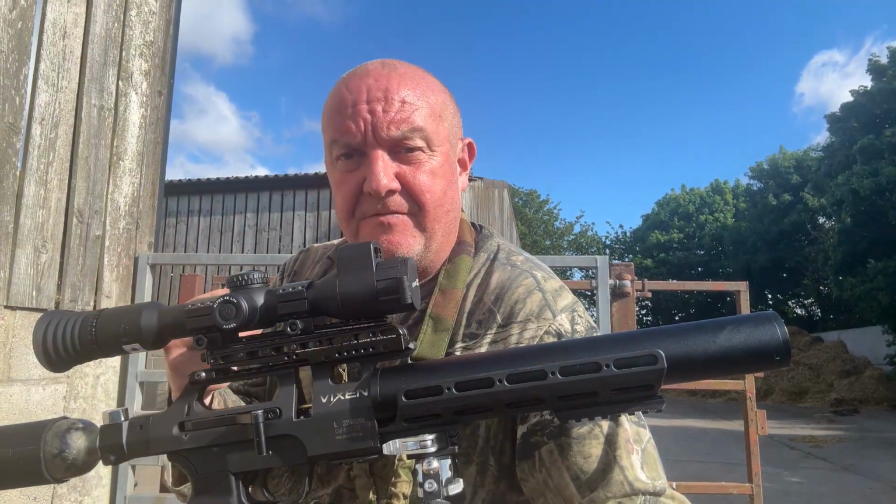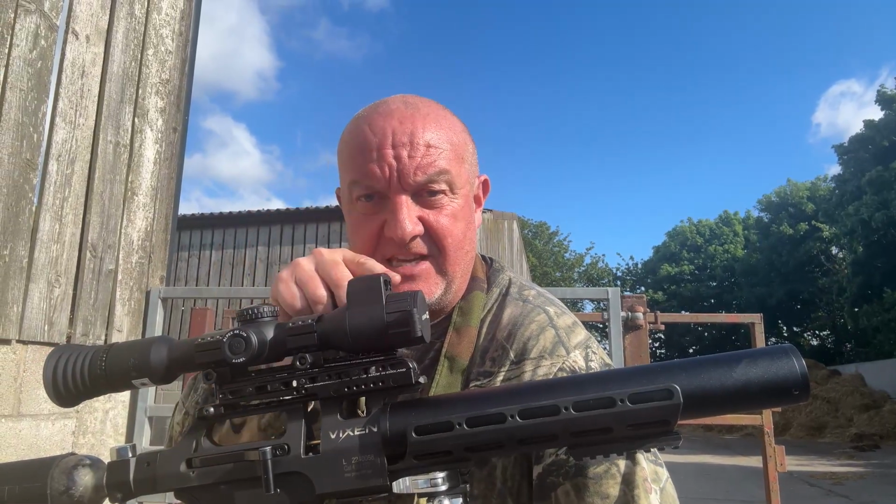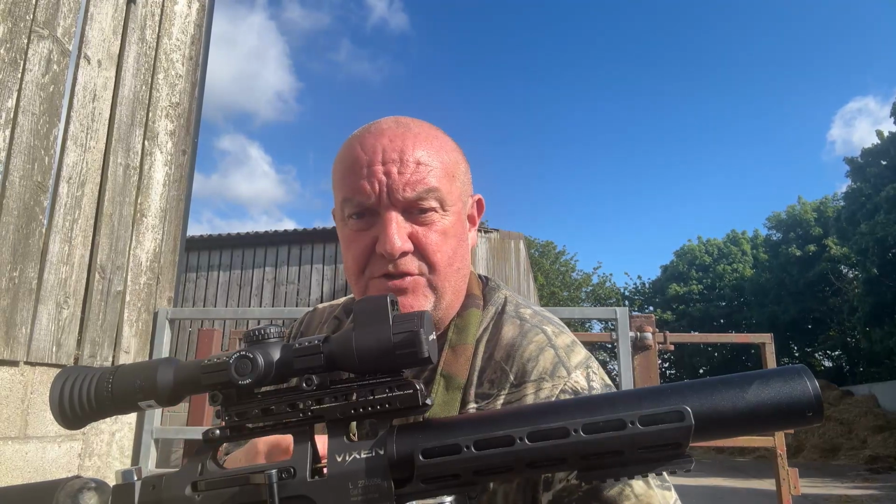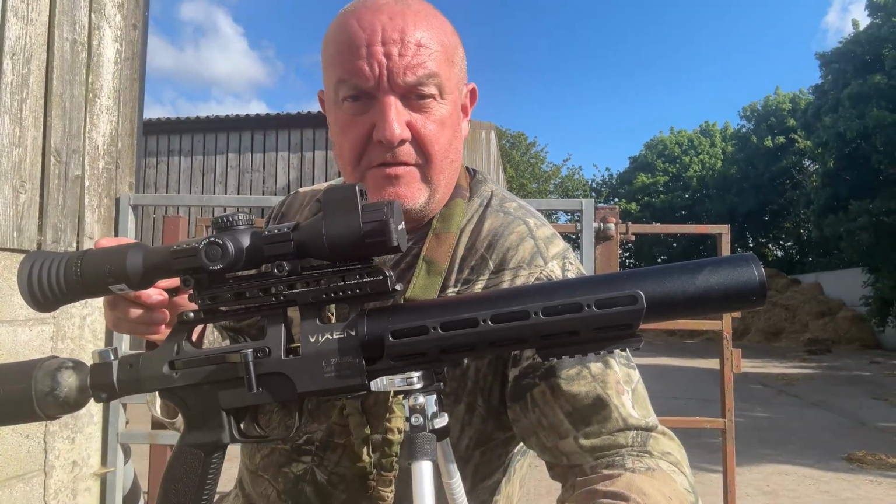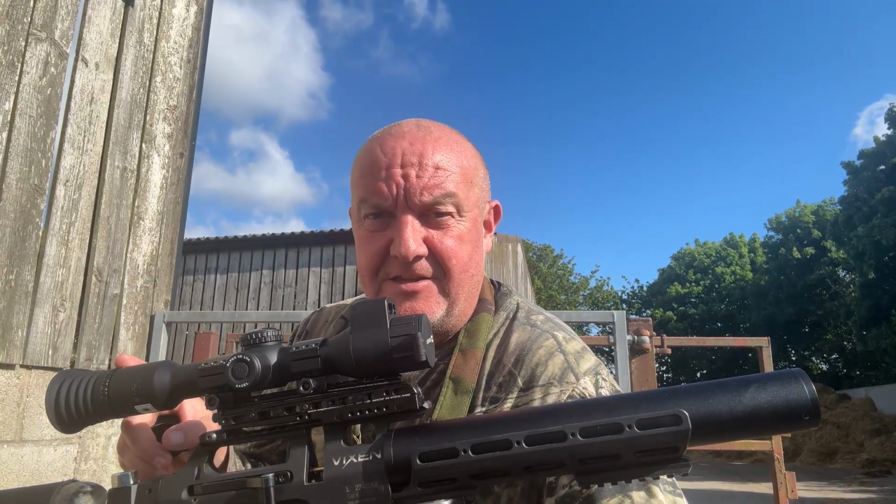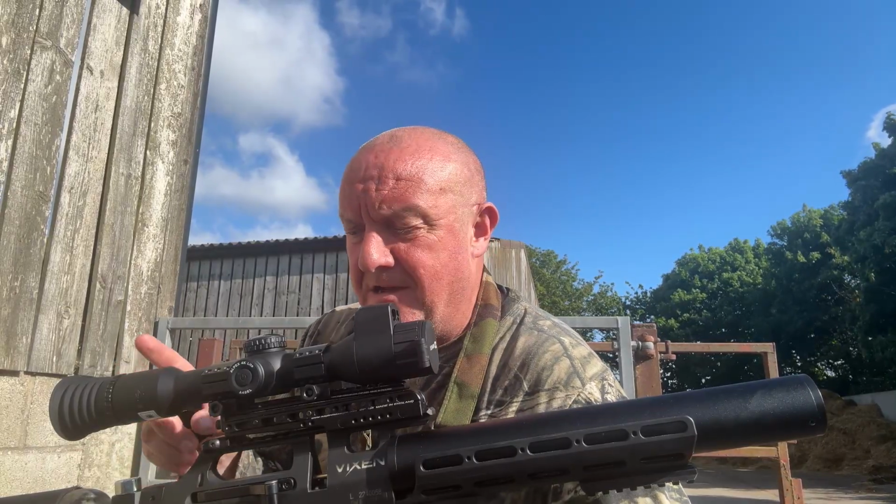So you've got to get your eye really close up to the scope to be able to see the edges of the screen inside, and that's where you've got your battery levels, your rangefinder, and so forth. So the problem I envisage with that is, if you intend to put this on something with a bit of a kick, you're going to finish up with a black eye. You've got to get that close.